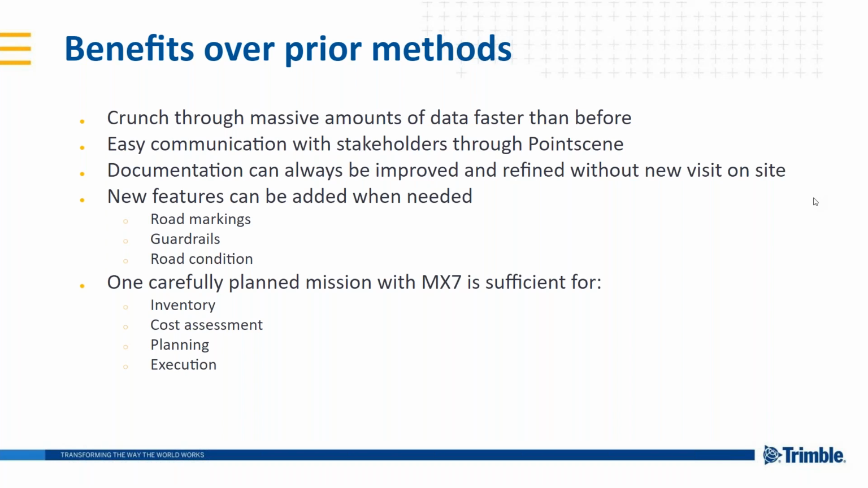And with a precise inventory, the cost assessment is very easy. And with the inventory and cost assessment, planning the actual maintenance job or whatever is very easy. And even the execution part is much more efficient because we always have all the information that we need. We know what kind of attachment system we have to use, what kind of road it is where we are going, and what needs to be taken into consideration.